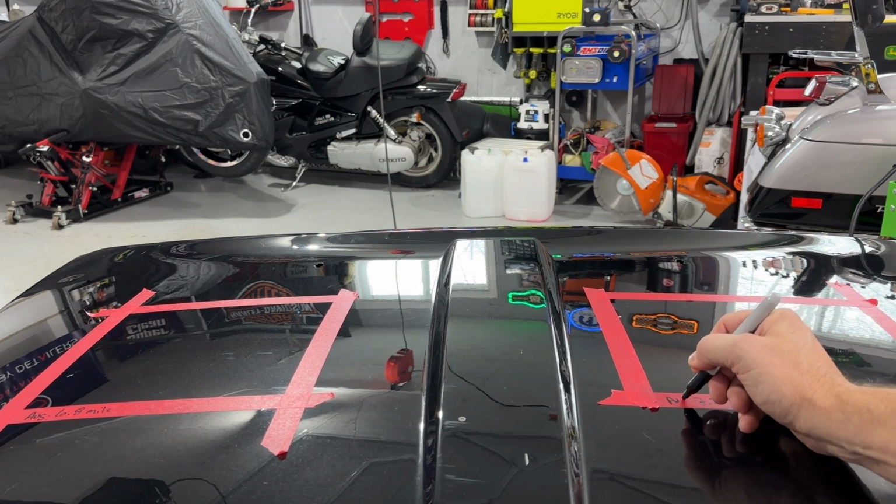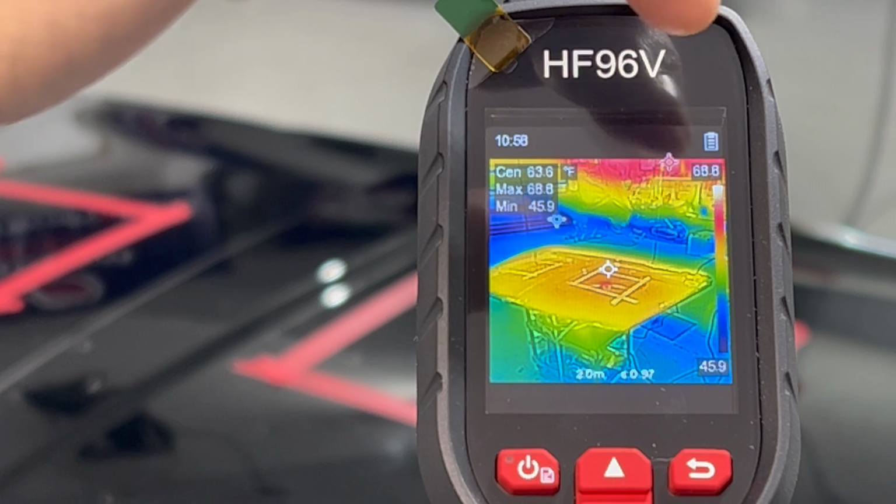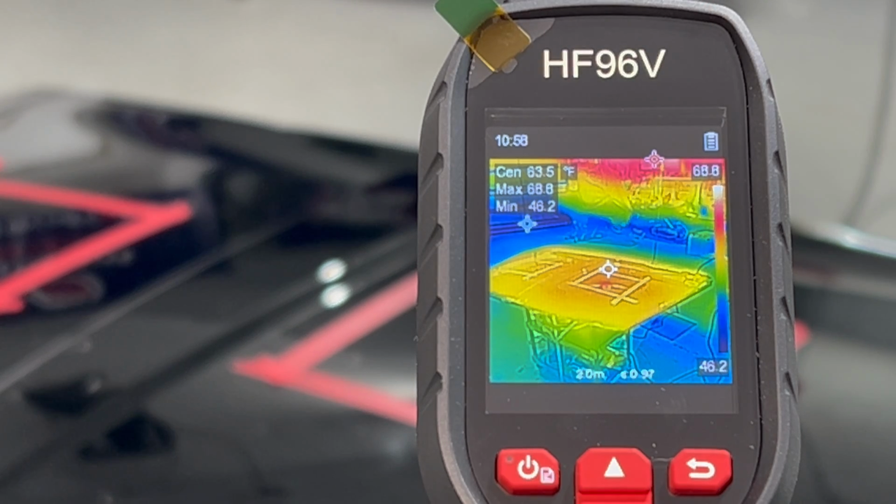That's our average to start. Okay, so this is going to be the live view that you guys have. As you can see right here, it is currently 69, 68 degrees, kind of going back and forth on the panel. We're going to do the dual action side first, and this should give you a good idea of how warm the inside of that square is going to get.